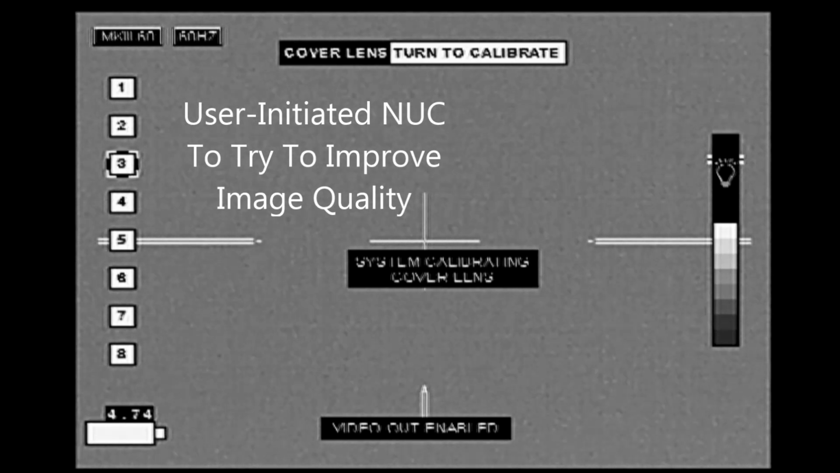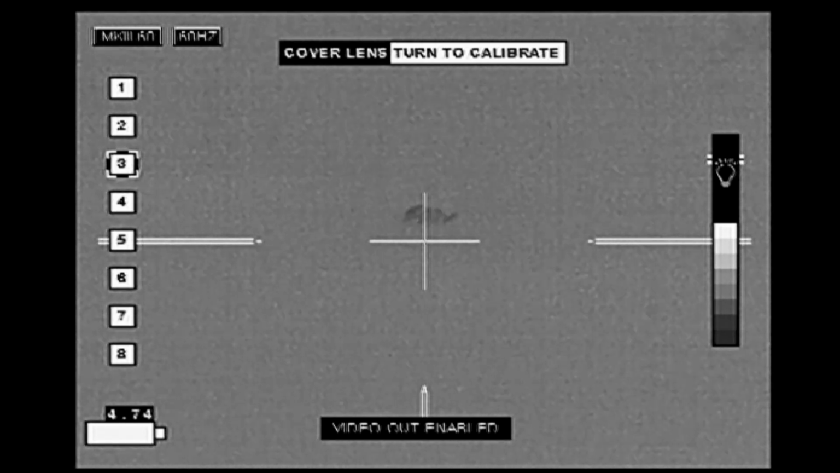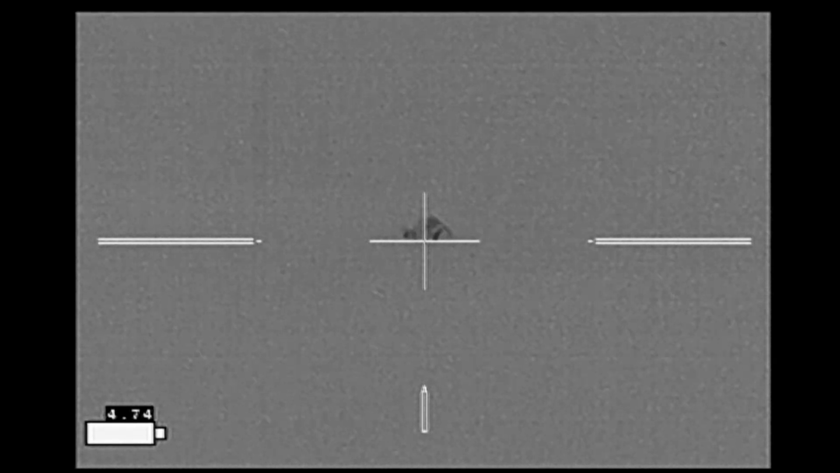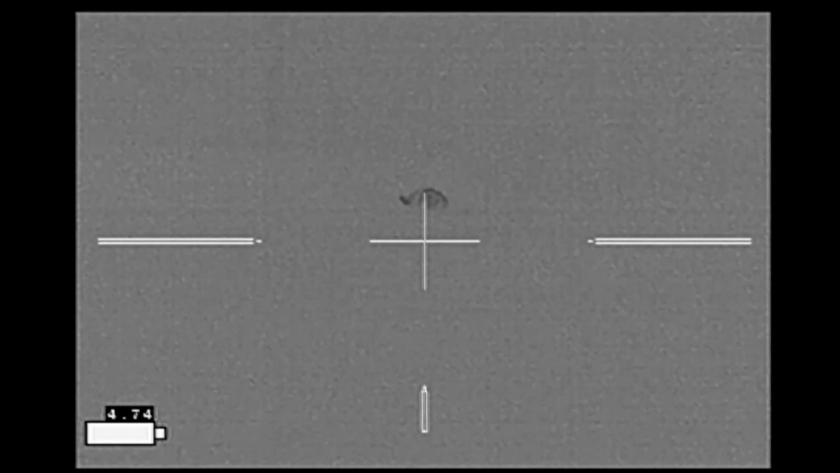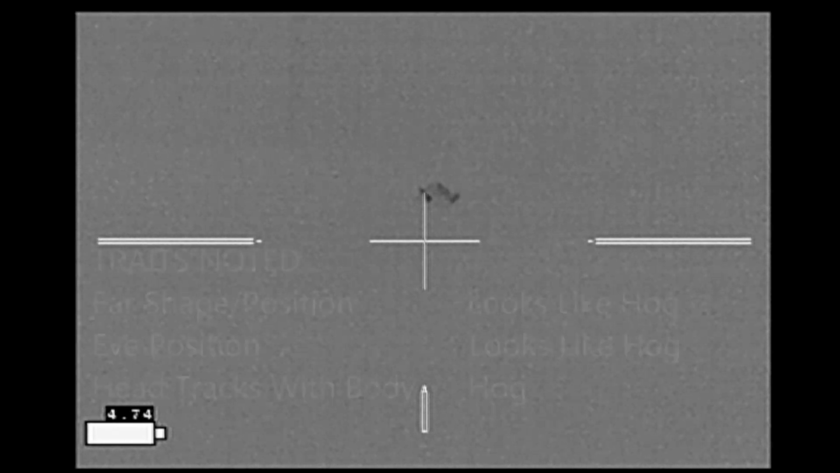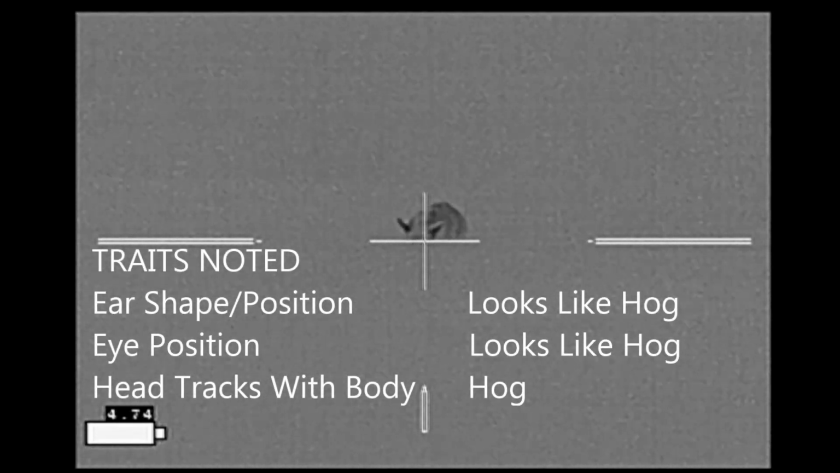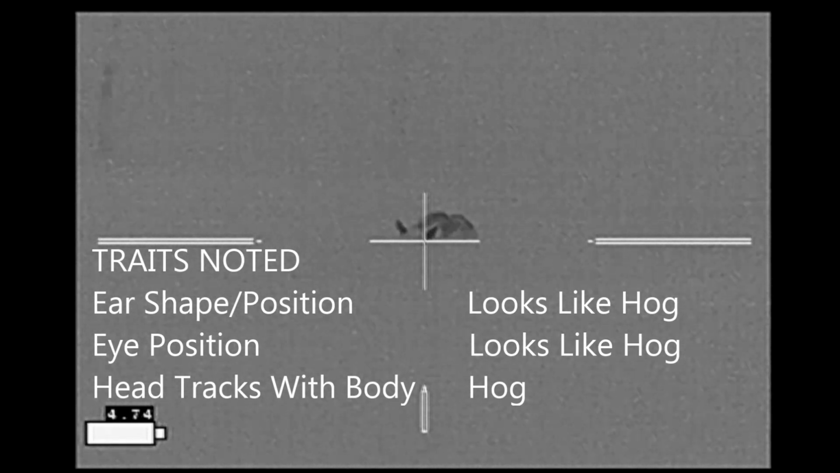I go ahead and nuke the image in order to try to get some improvement on it, but the conditions were just this bad, and that was the best image I was going to get. And of course, the grass and the ridgeline are coming into play here as well, helping hide part of this animal's body. And as it's coming up the rise, I'm starting to see more features, and it's looking more and more like a hog. And finally, I'm watching how the head is tracking with the body. It's definitely a hog. And so at this point, I'm just waiting for a good shot.